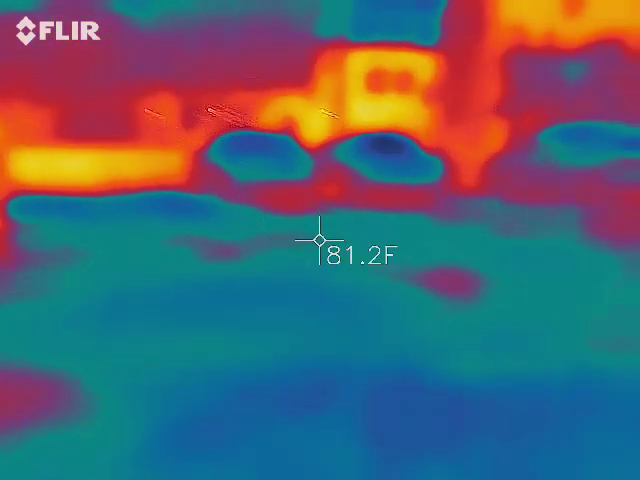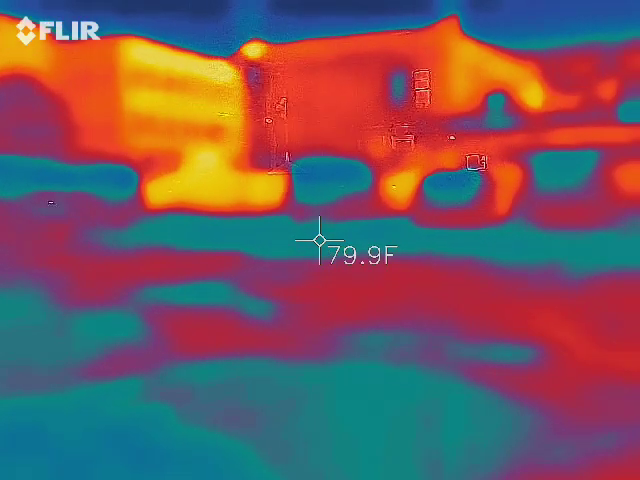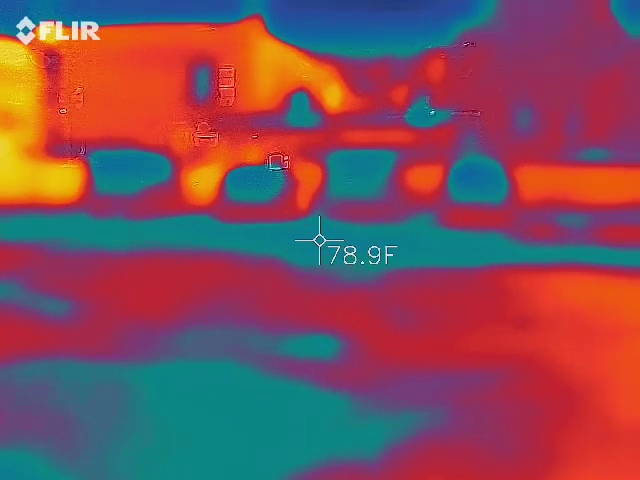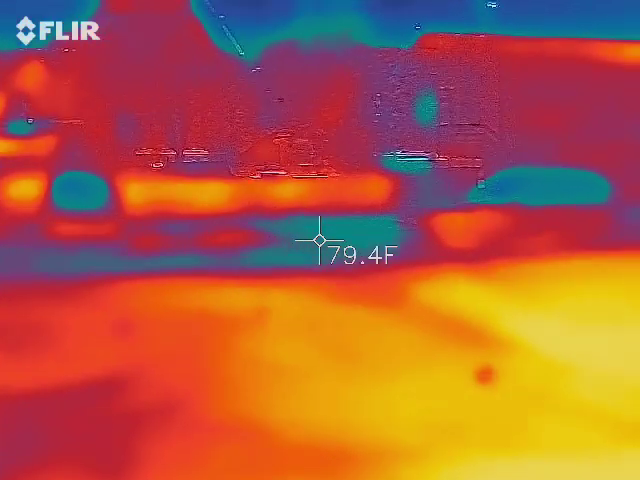Yeah, this is going to be good for you guys. It's a pretty strong reading right there. Again, there's nothing here that's making that go off. You can get a strong reading, but not a strong red light.